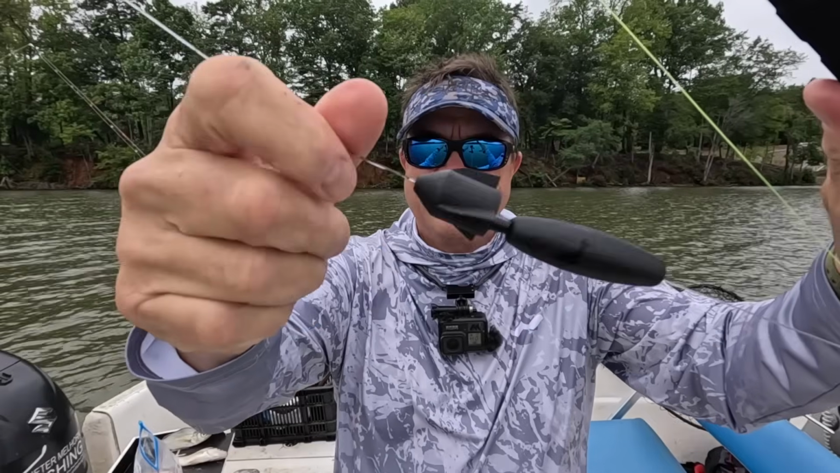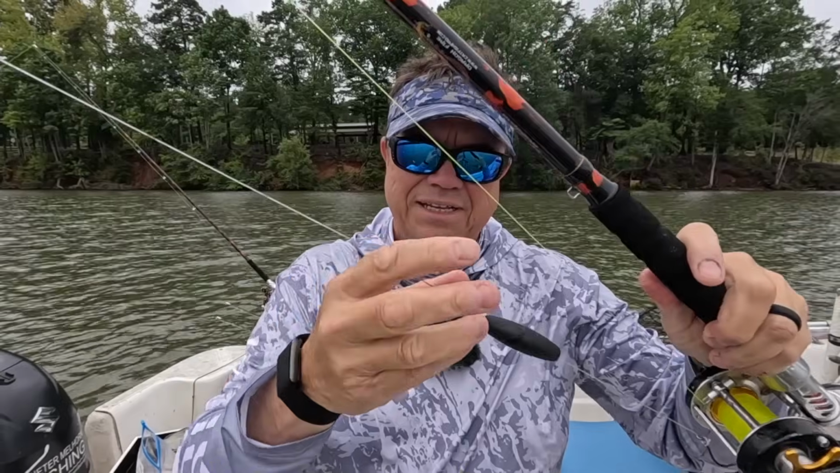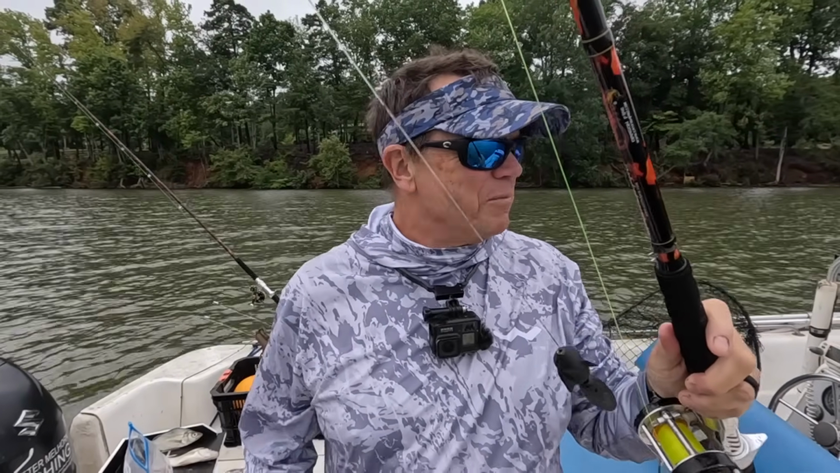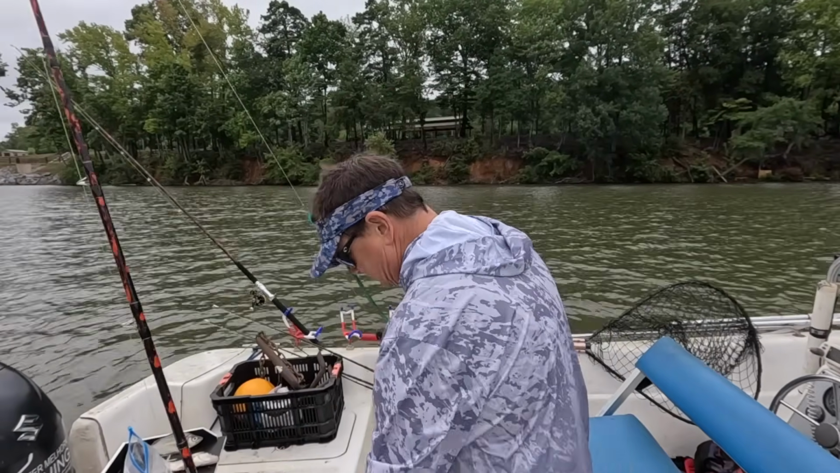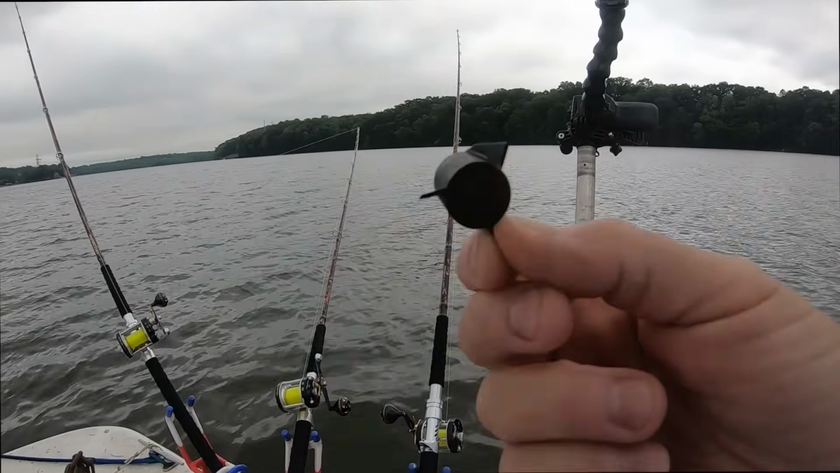Now, 2 of these have these new little spinning rattles that I'm wanting to try out. Right there. They got little propeller blades on them. They spin and they sit right in front of here. I found them, painted them black because, well, I like black. And we're gonna see if they'll catch some fish. So here's what these little rattles look like.